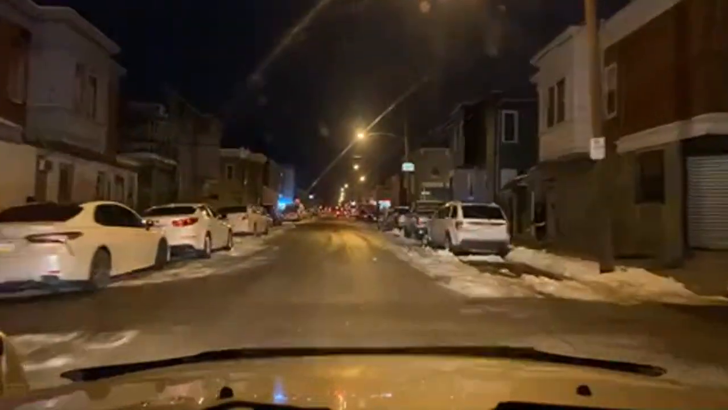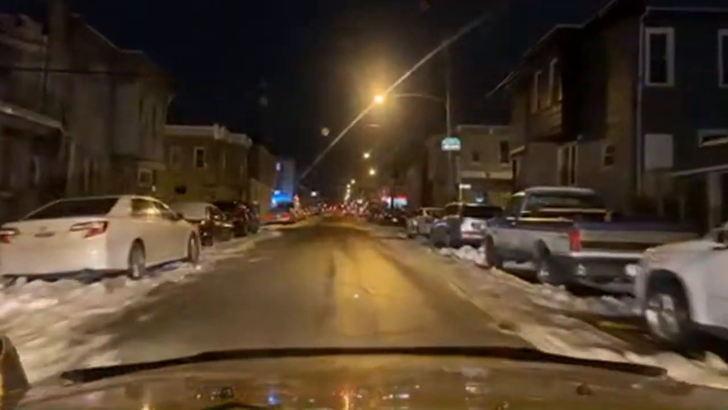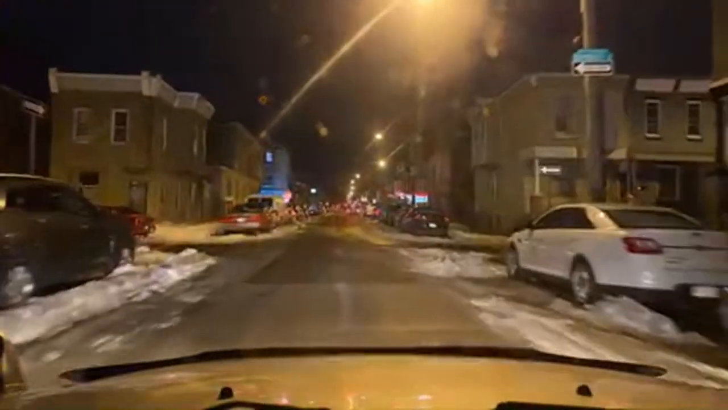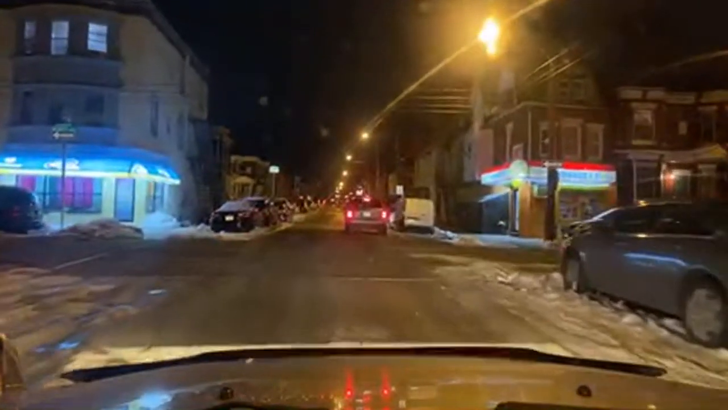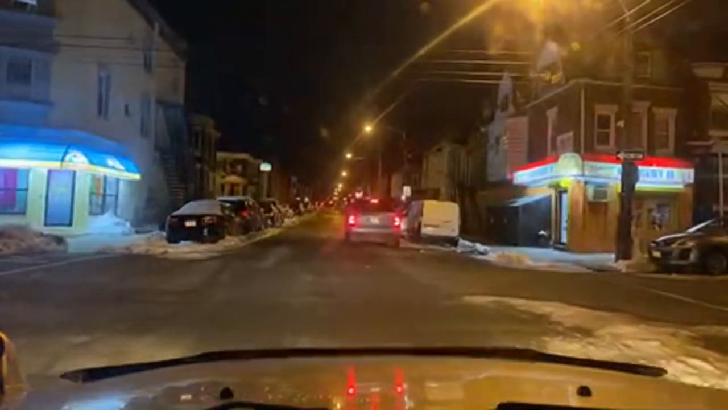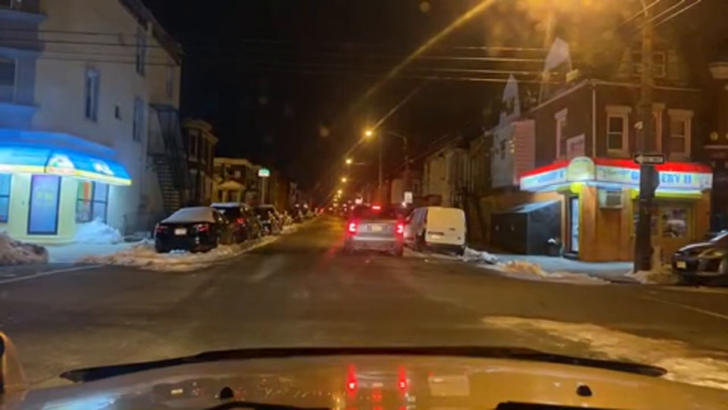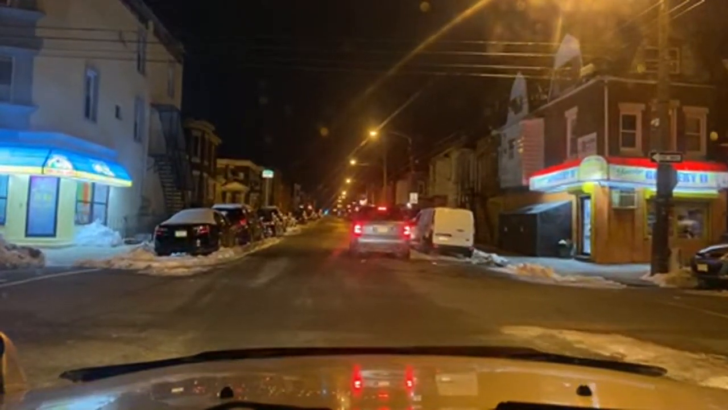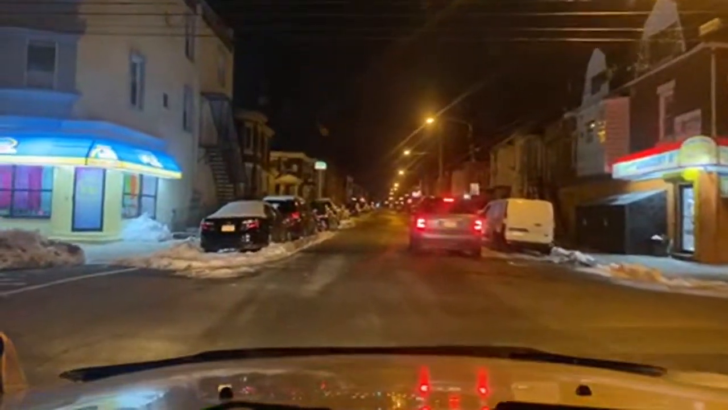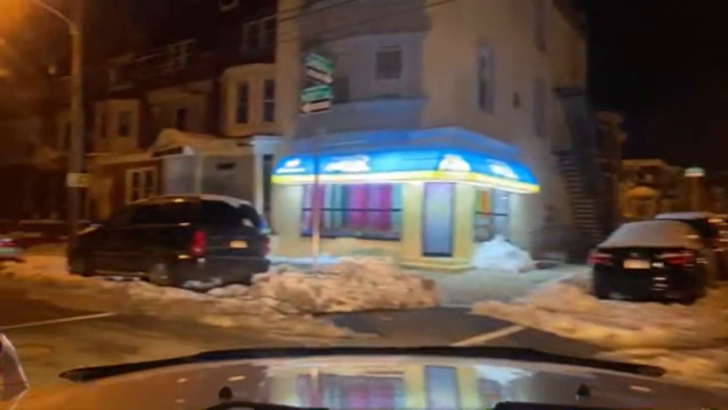Passing Stillman. Passing Bambrick Street. Jordache. 26th and Cambria. We got Jocelyn grocery store on my right. Parking jobs suck back there. Let's make this left-hand turn real quick, and let's see if we can find anything interesting over here.